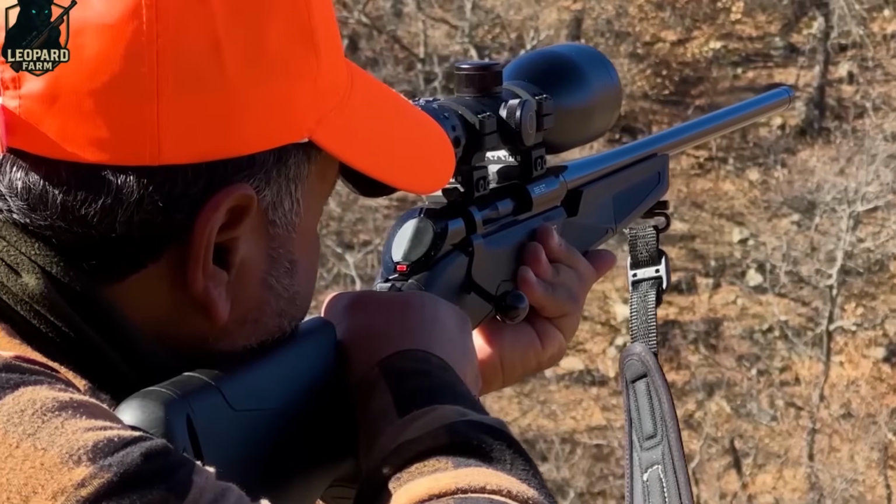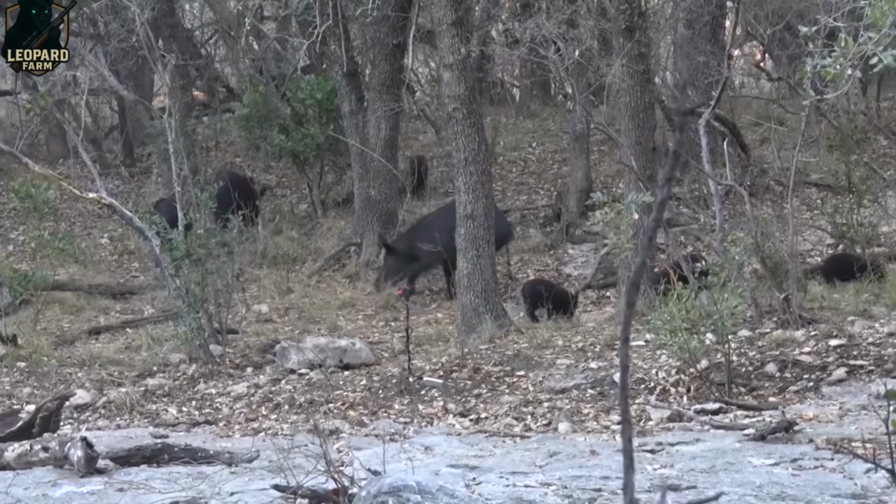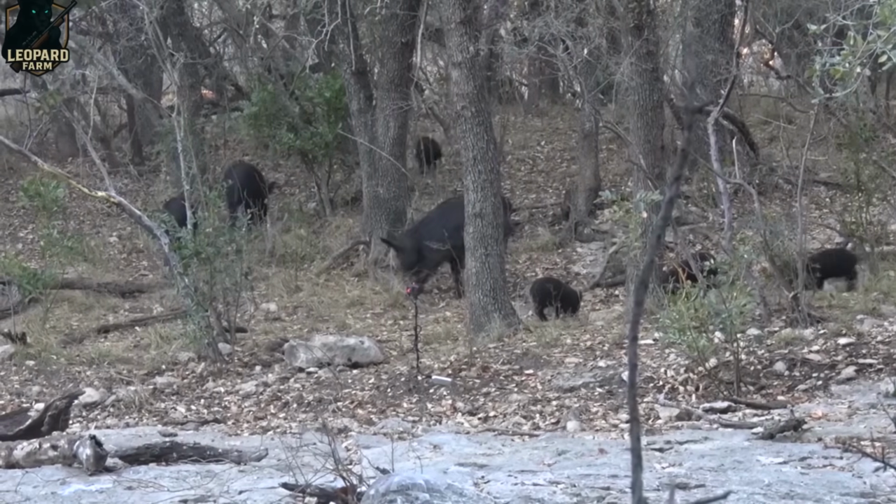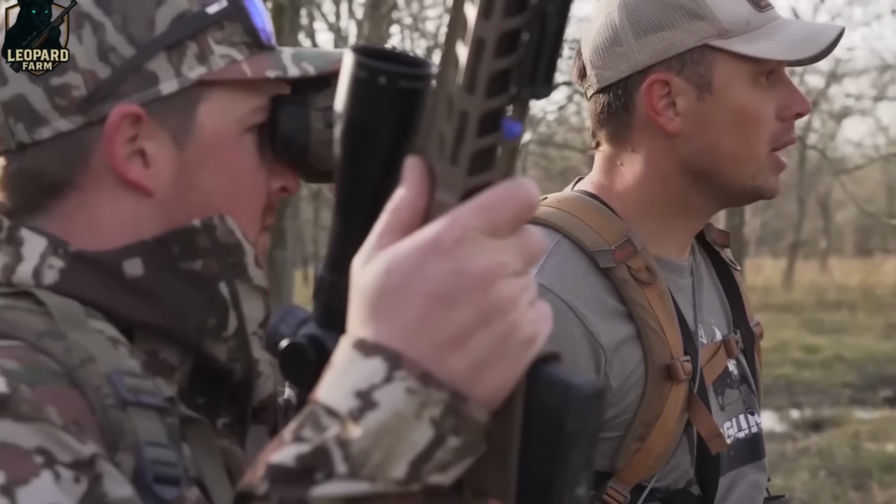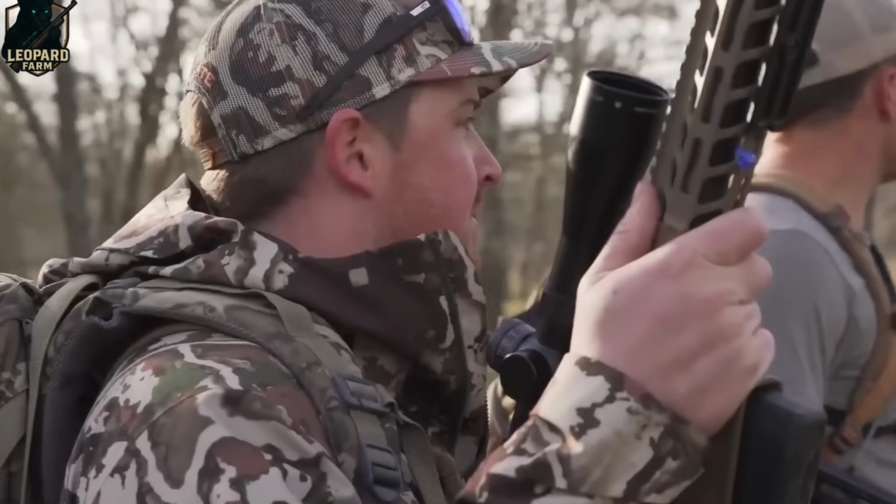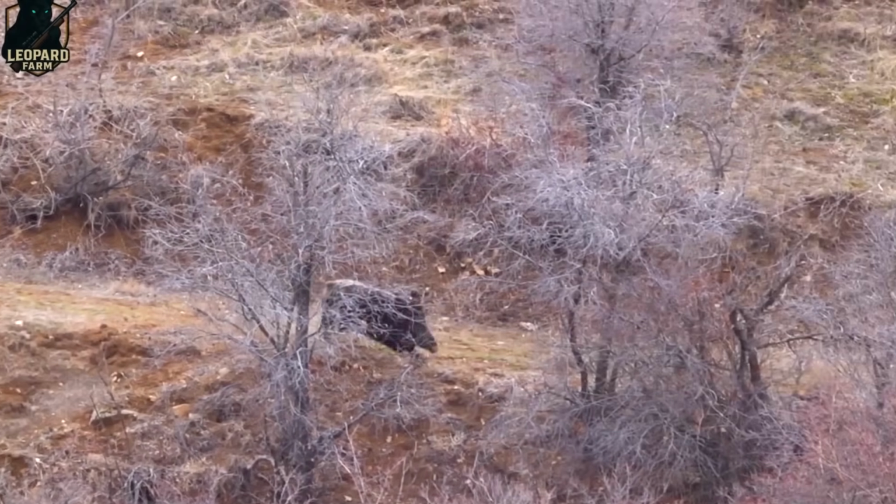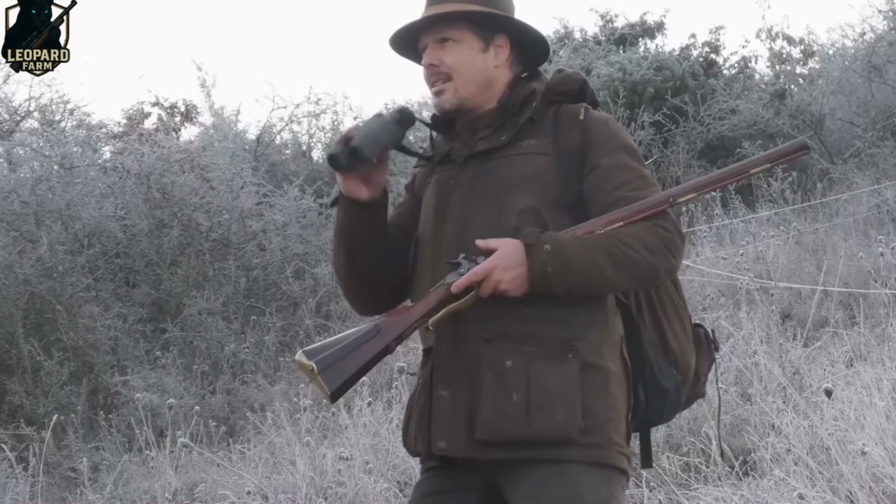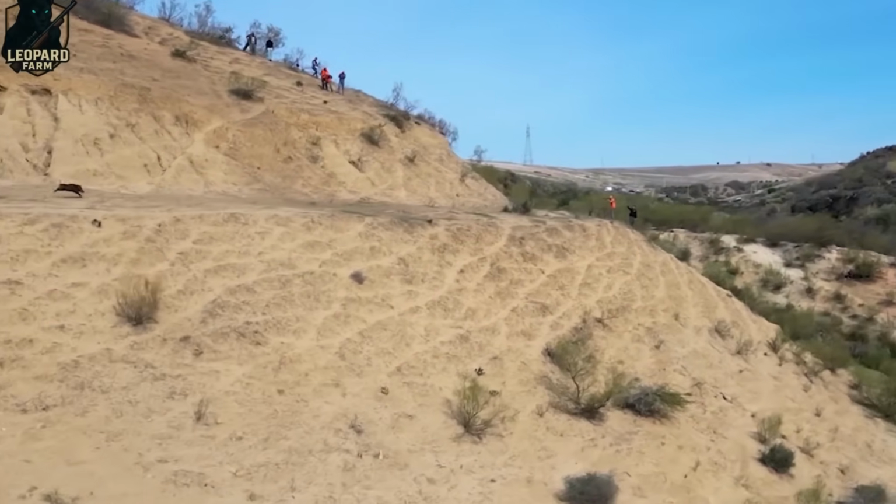It had been a long time since I'd felt the rush of such an intense wild boar control hunt. Right in front of me stood a herd, massive, powerful, and incredibly quick on their feet. Each movement demanded precision and timing. For a clean and humane shot, we always target the vital organs, specifically the heart and lungs. Wasting no time, I line up my sights and pull the trigger.